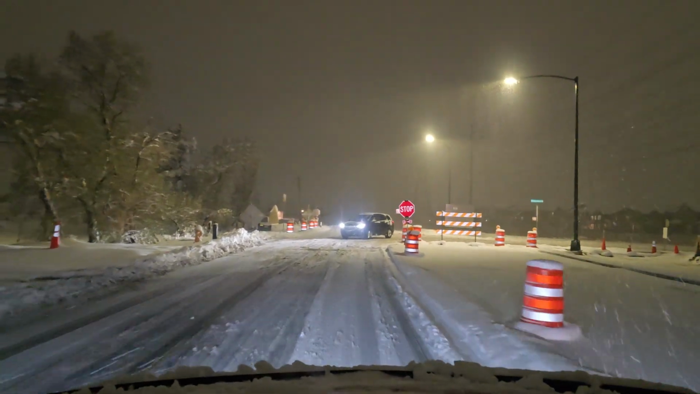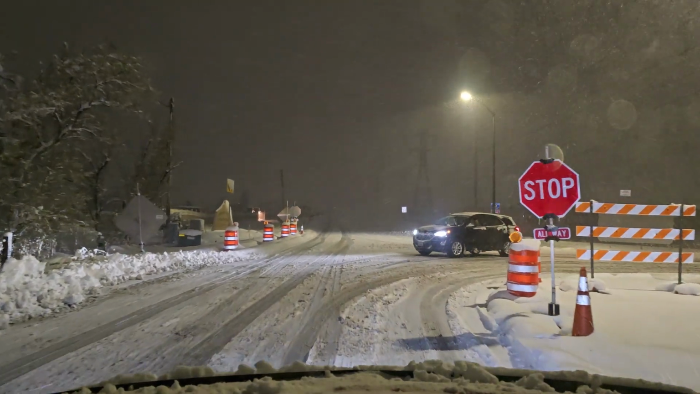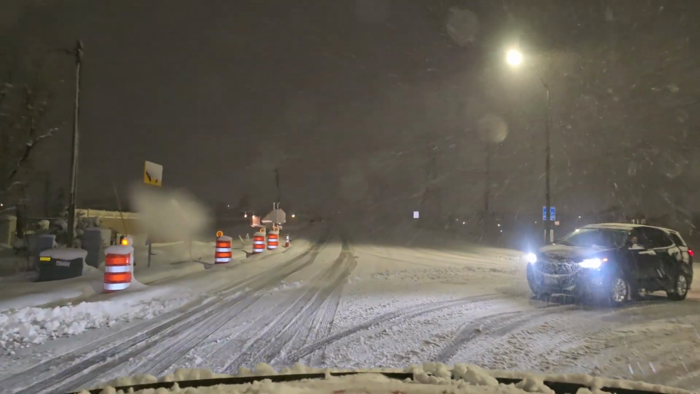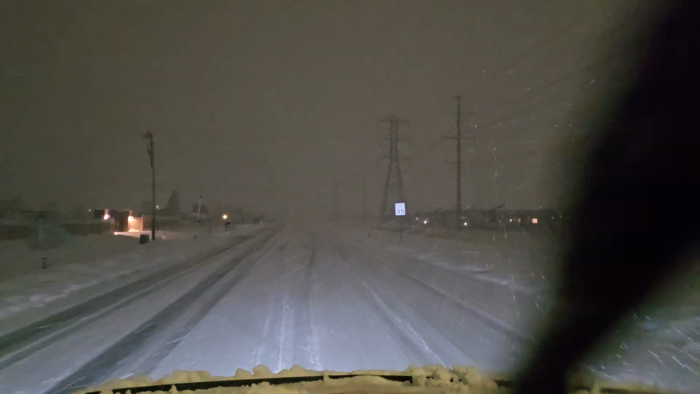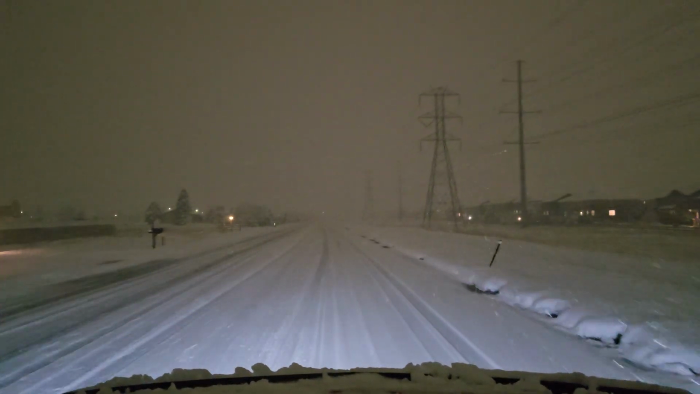Okay, I don't know what this person's doing. But they decided to stop and back up. Maybe they saw the trucks behind me and thought that it was too much. I'm just going to go ahead and go around them. Because the trucks are turning there where that car was coming out of.